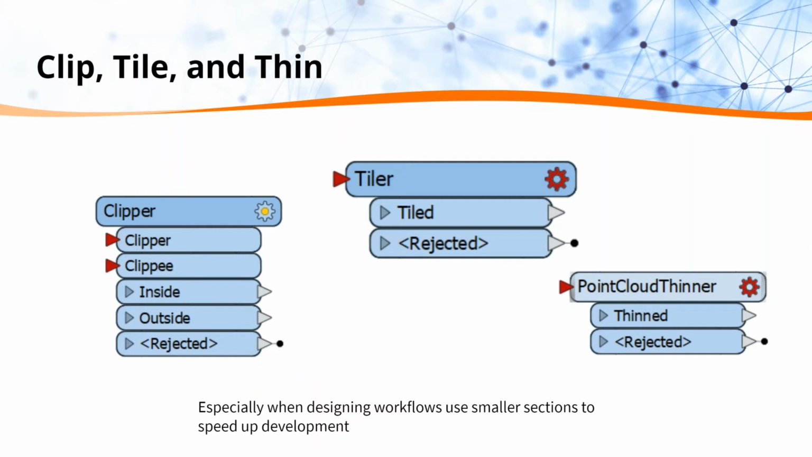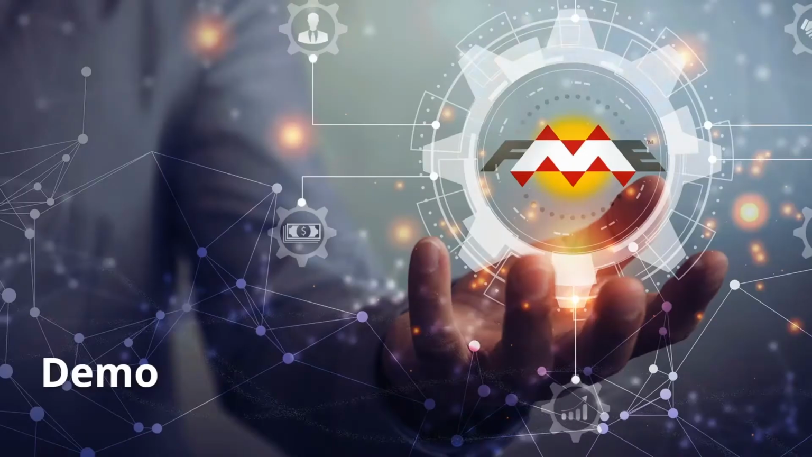This is just going to speed up the process of designing these workflows, so it's always a good idea. Finally, when you're processing, you might want to chunk up the workflow, especially with something like the tiler, where you can hand off different sections at different times, or even on different workspaces, so that you can really utilize your full suite. So we'll jump in here with a demo.